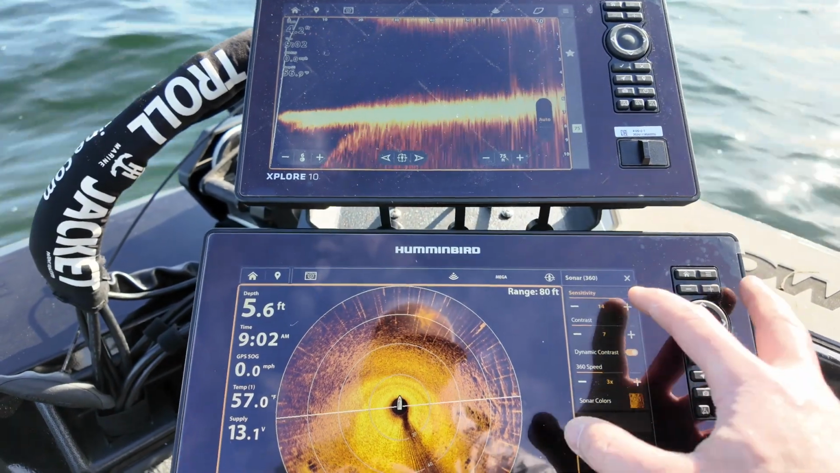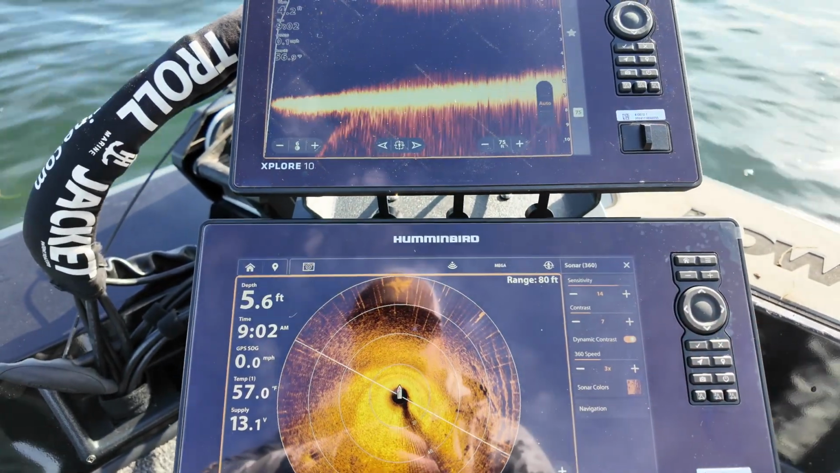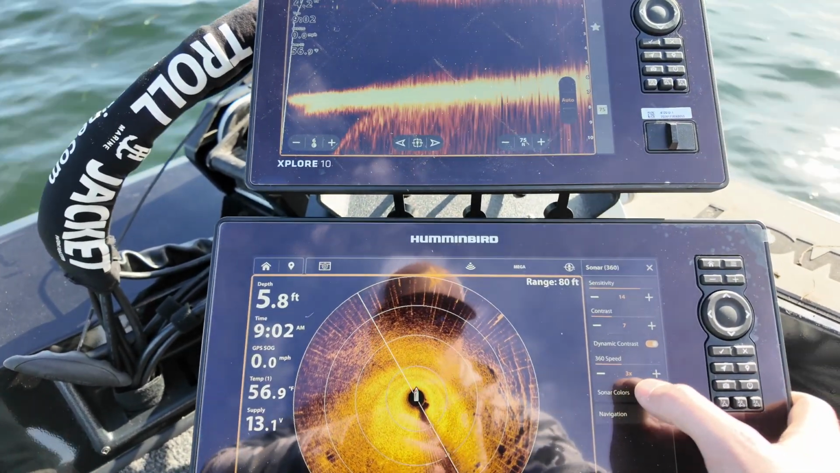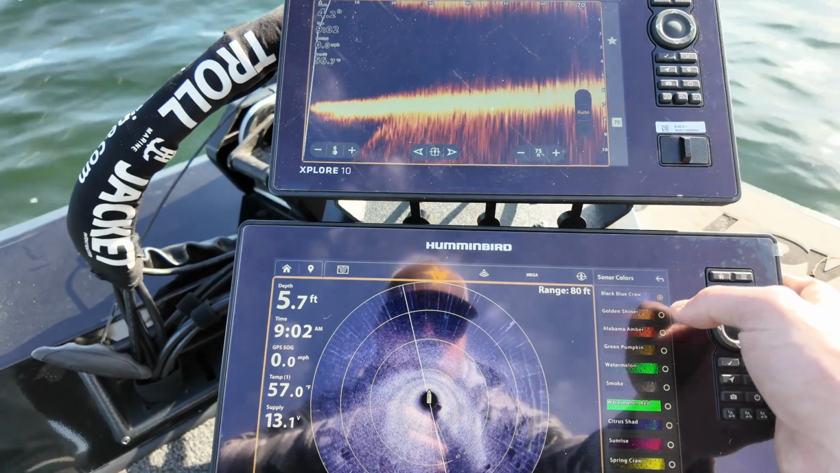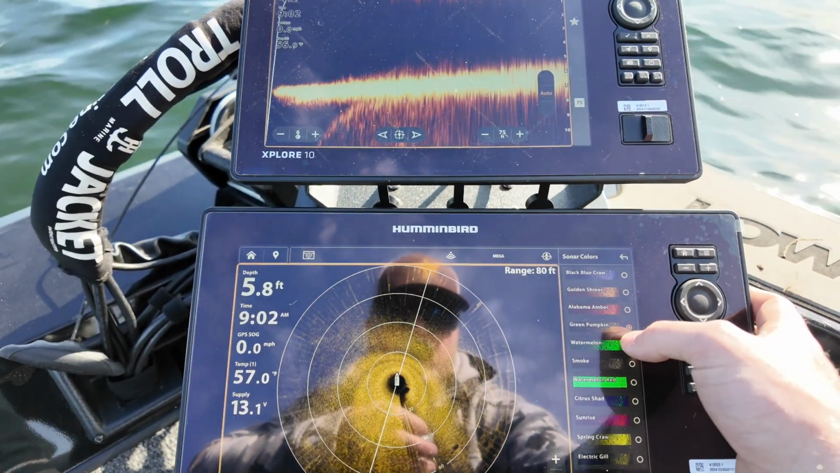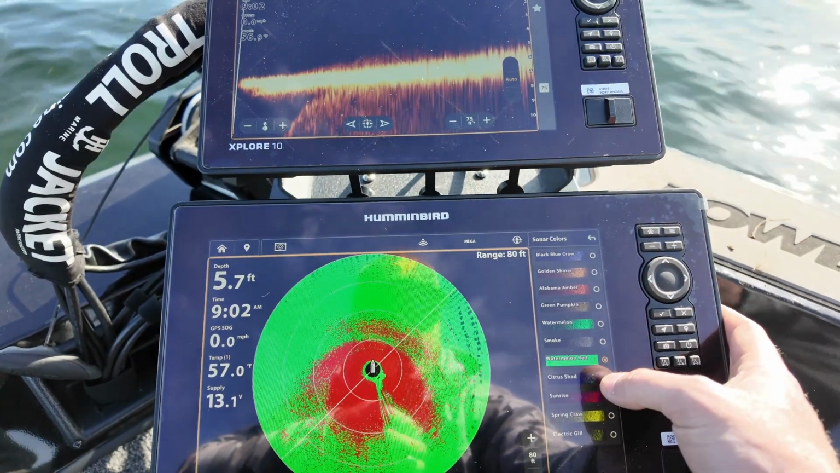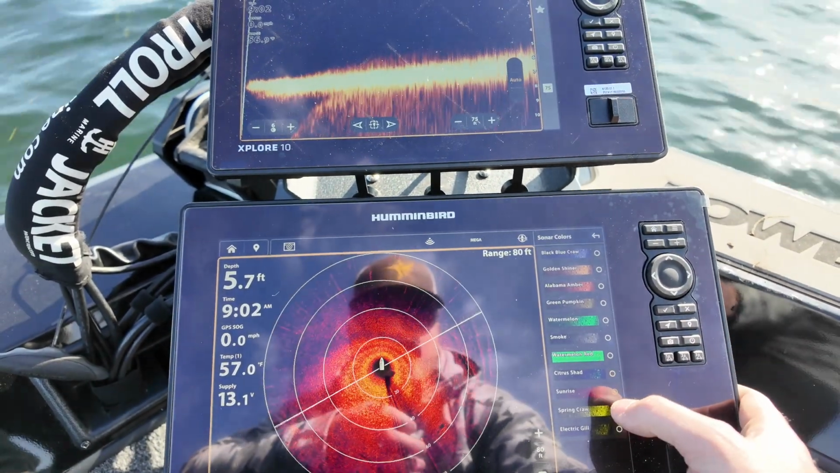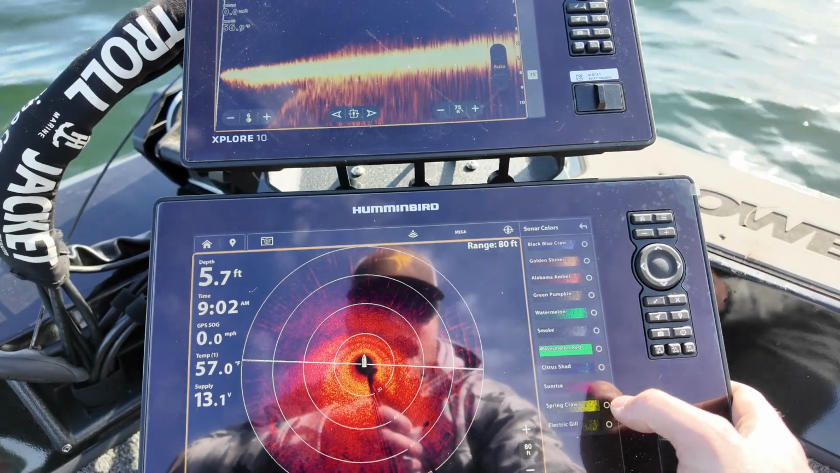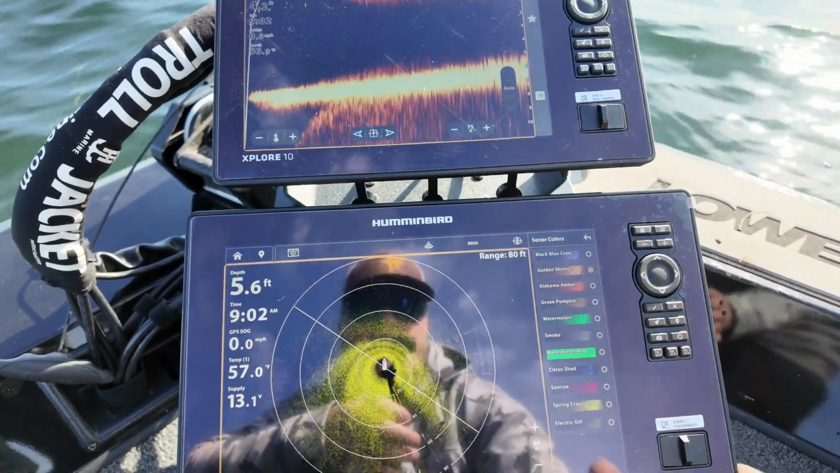Down here, I can go to dynamic contrast off, and man, does it really pop that image. So in our colors, I can go black and blue craw, Alabama orange, gold shiner, green pumpkin, watermelon, smoke, watermelon red. Who would use that? Citrus shad, sunrise. I could see sunrise being good for really shallow water. Spring craw, electric gill. I think I'm gonna click golden shiner.